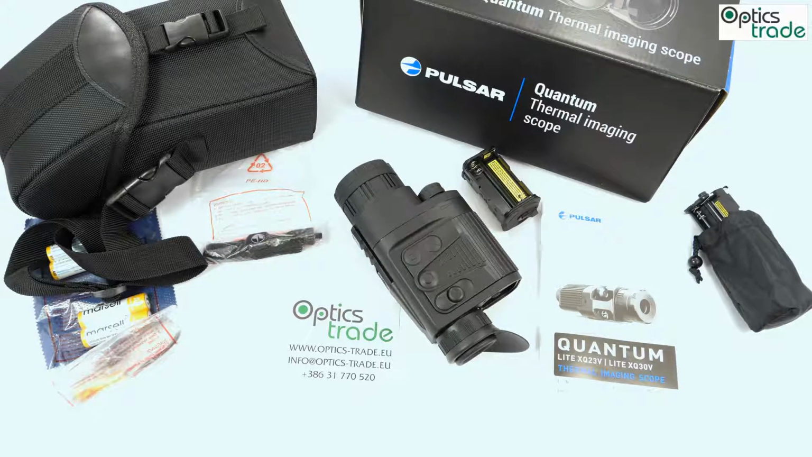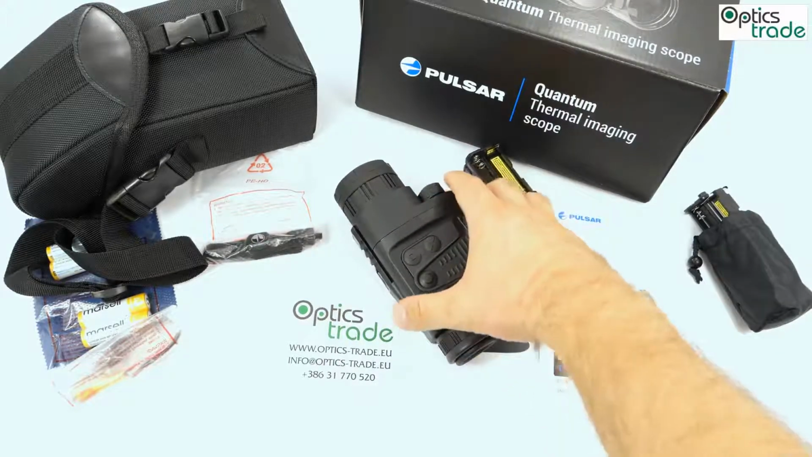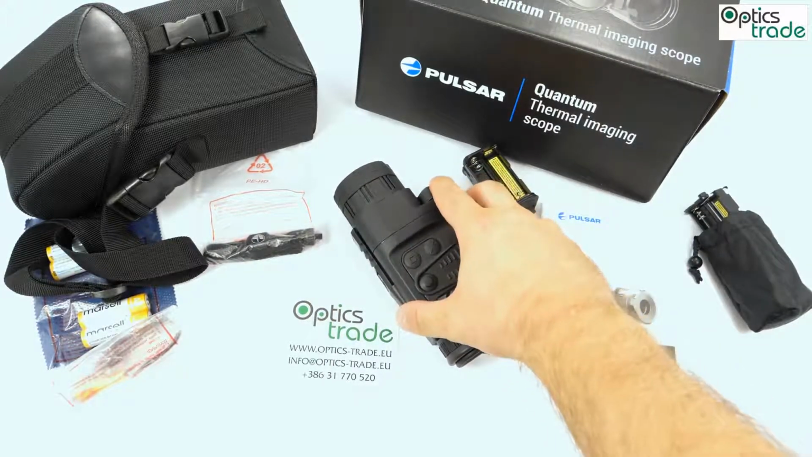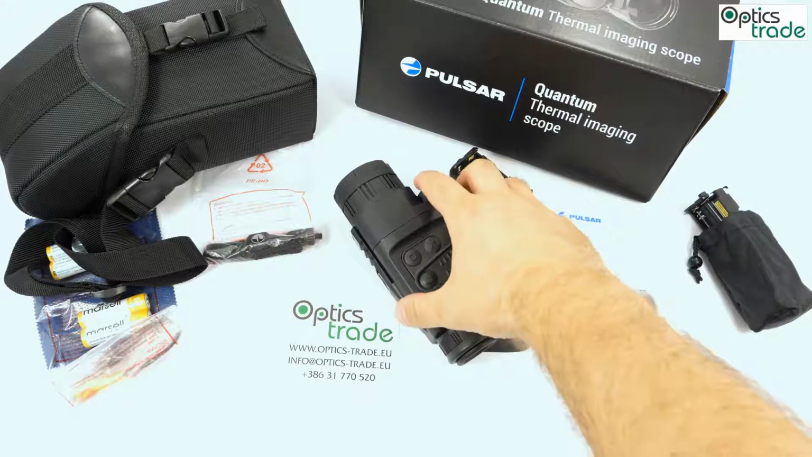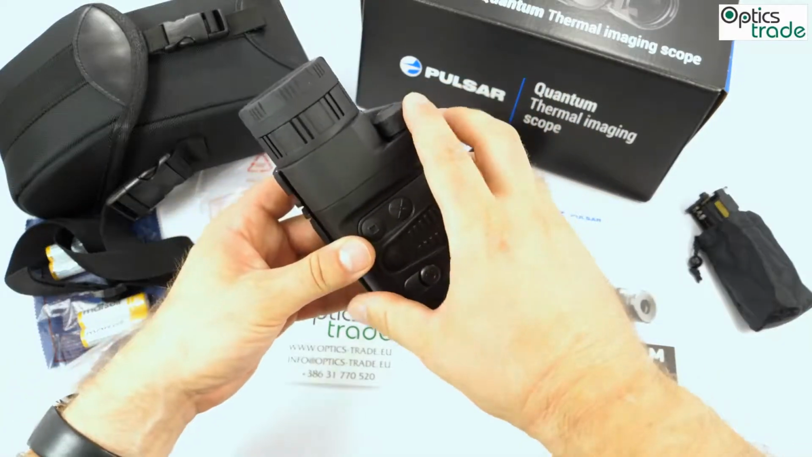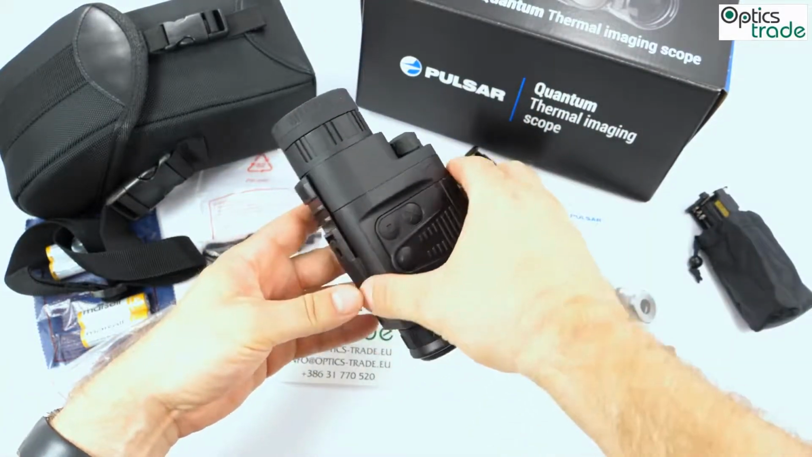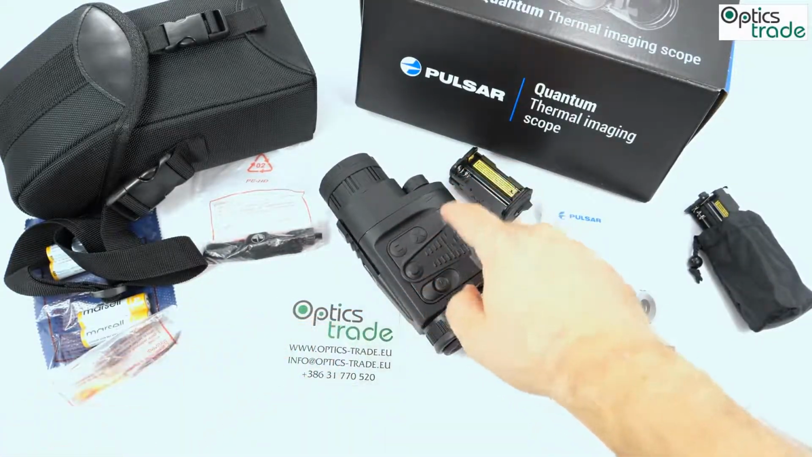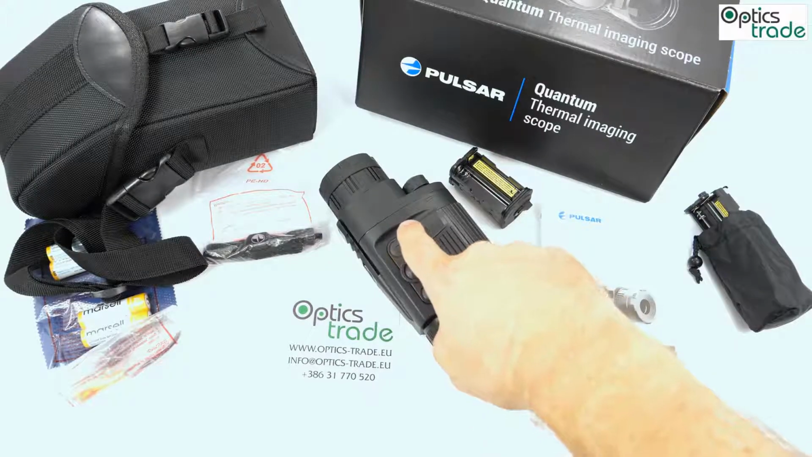Regarding the menu operations, I really love this rotating button. I think this is the best way to operate any menus on any thermal imaging scope. I even think that the new Helions are not as good in this regard as the old Quantums. This button, which you rotate and then with a click choose the options, is just perfect. Then you have the quick buttons also to turn on.